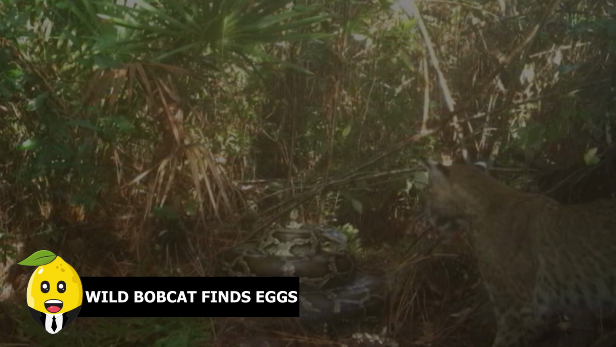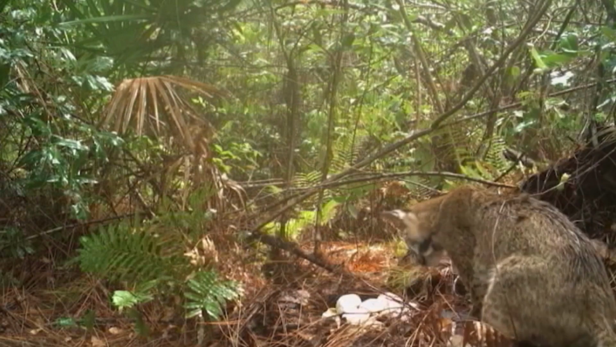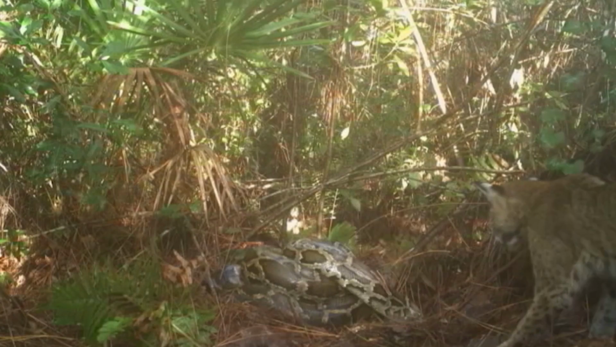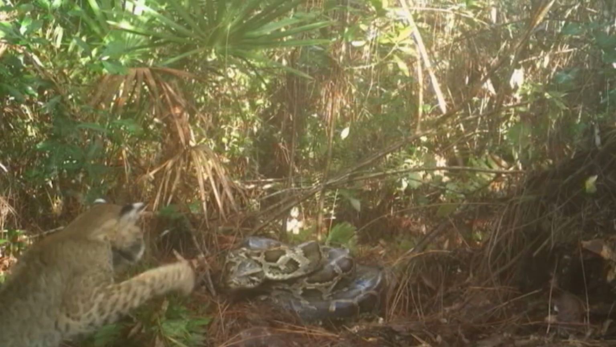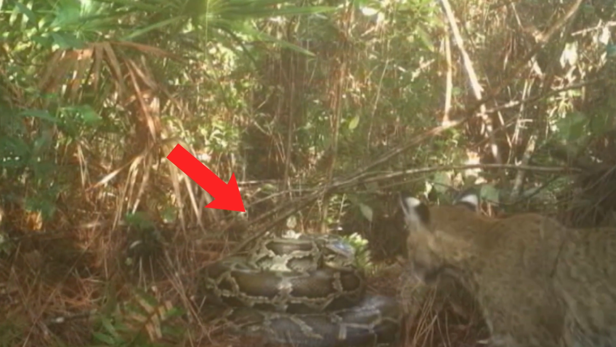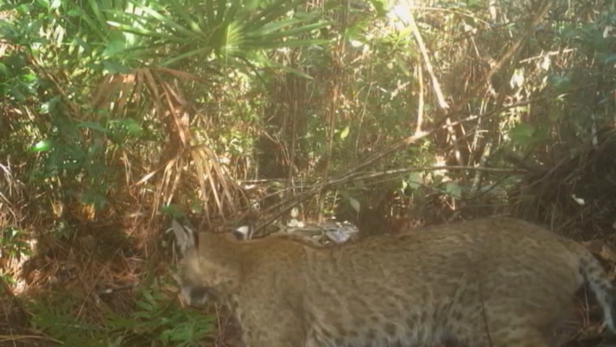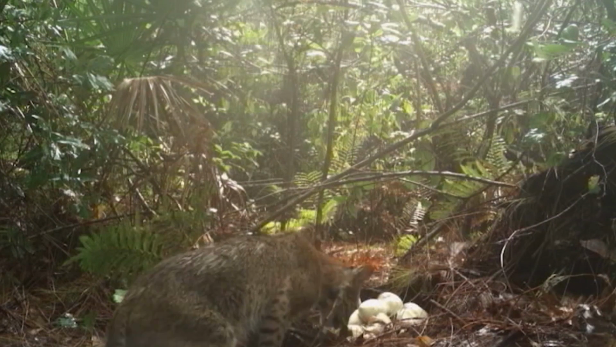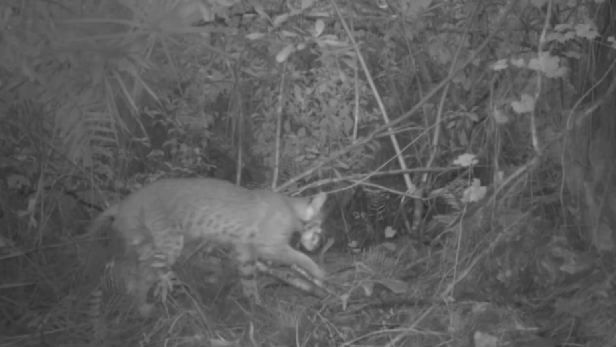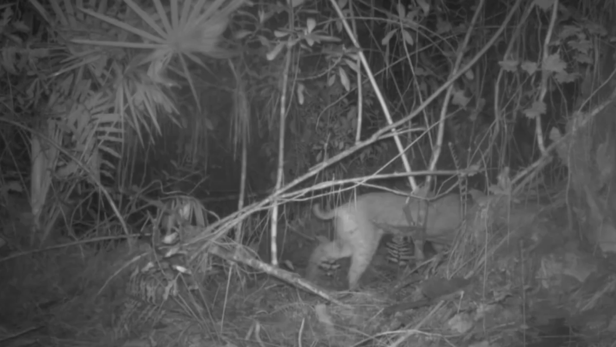Wild bobcat finds eggs. They spotted a bobcat raiding the unguarded nest full of eggs. At a point, this feline faces the python itself, but remains at a distance, seeing how massive the python is, in the thick of Big Cypress National Preserve in the Florida Everglades. Once the snake cleared from the area, one of the researchers got closer to the nest, only to find all of the eggs to be destroyed.